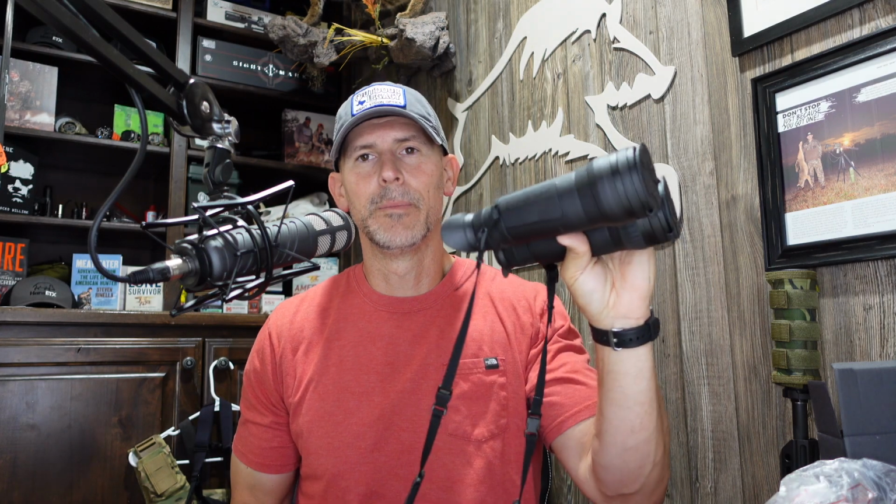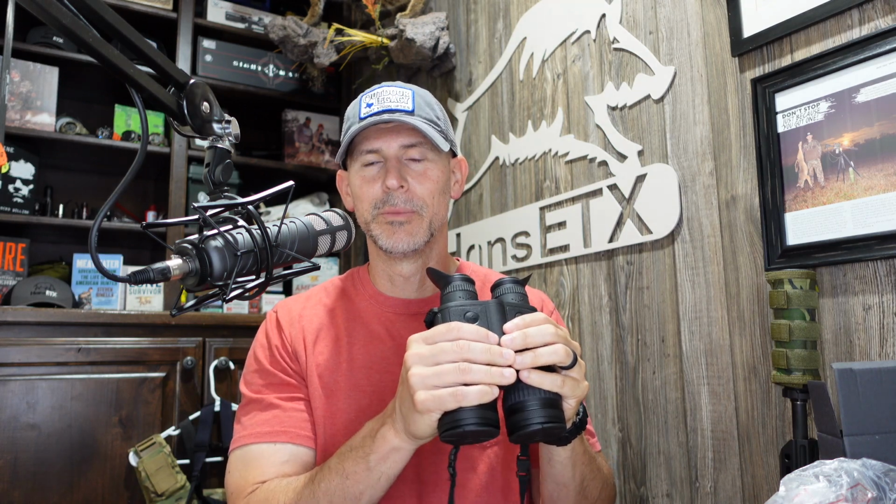So if you're looking for something compact that you can slip into the back of your pocket, these are not it. But what I'll say is the people that are looking for a thermal binocular aren't doing so because they're small. So I think that is understandable that they're a little bit bigger, a little bit heavier.